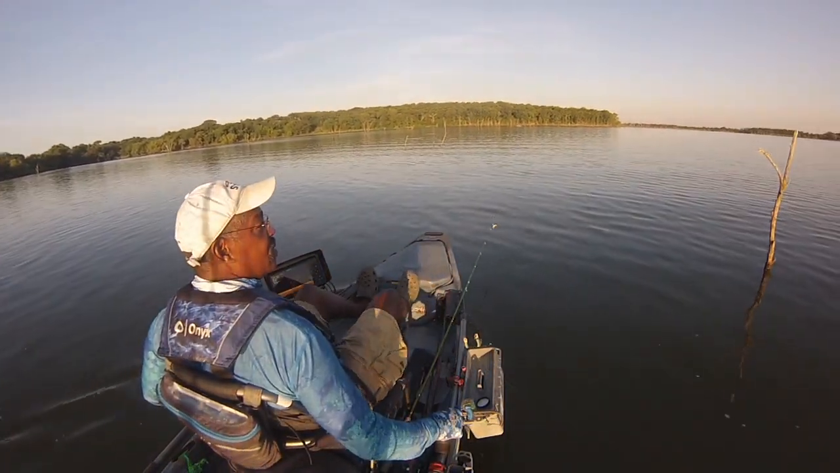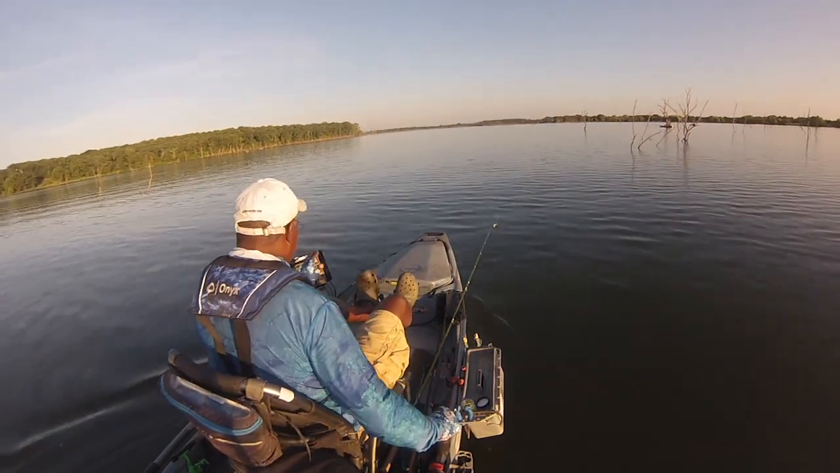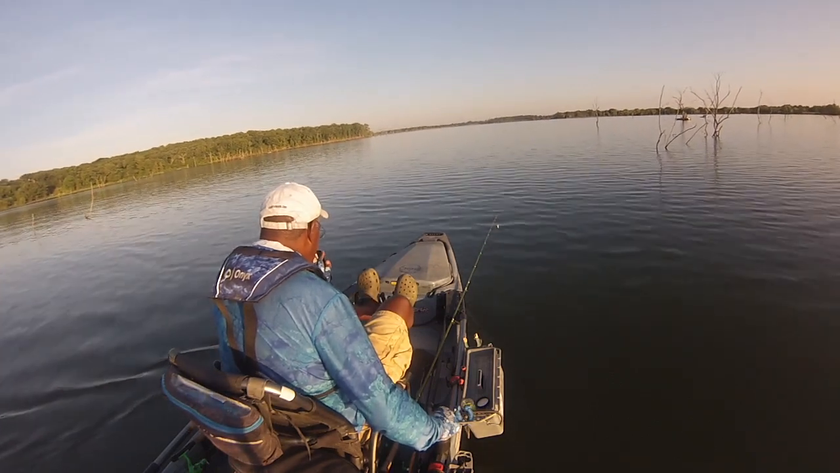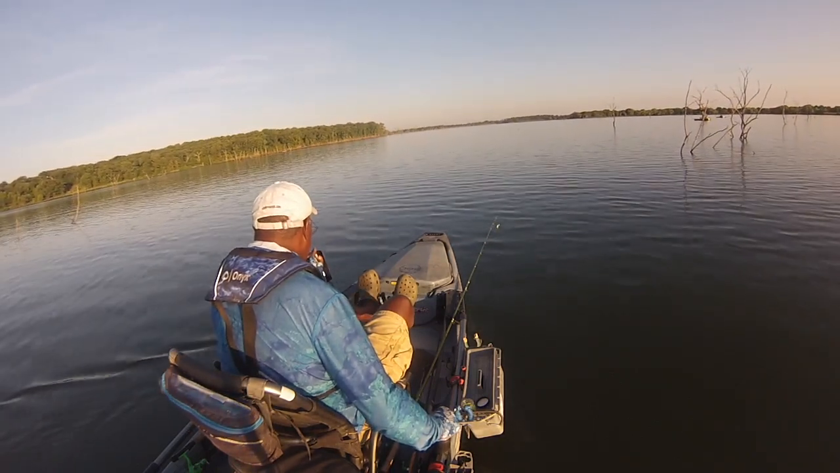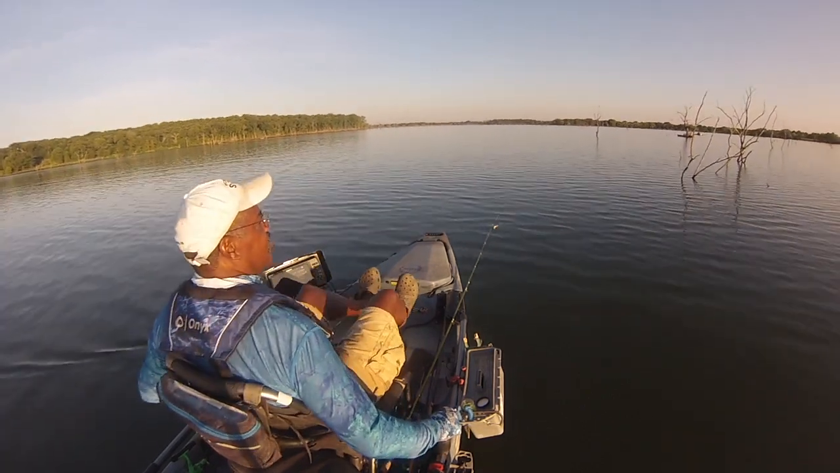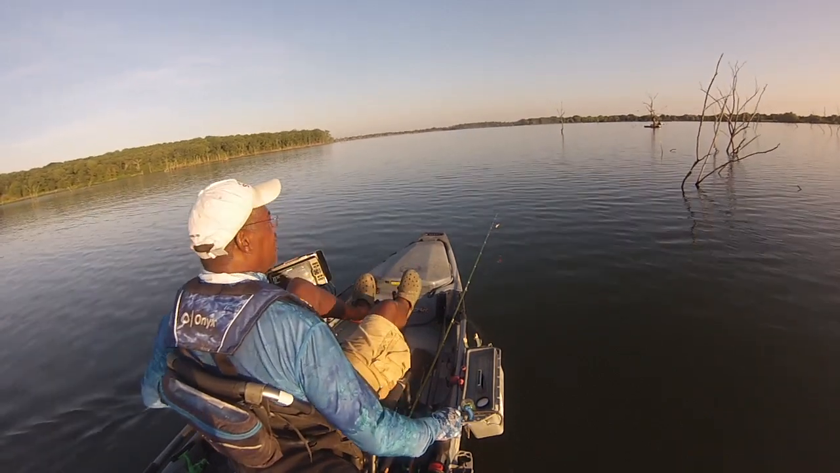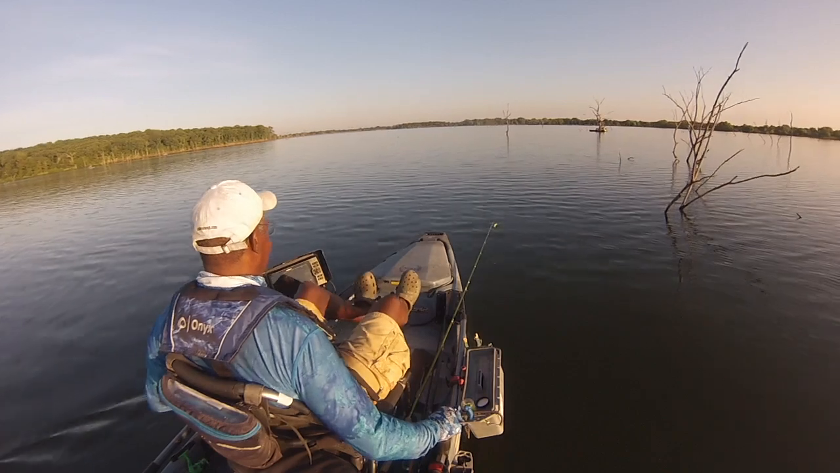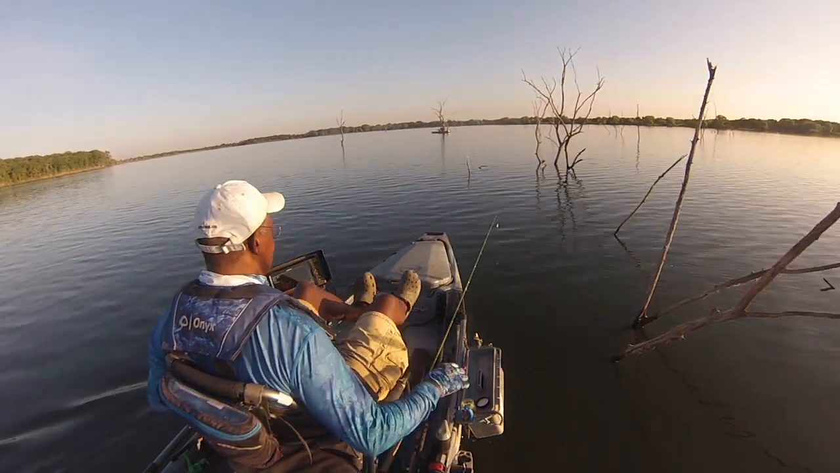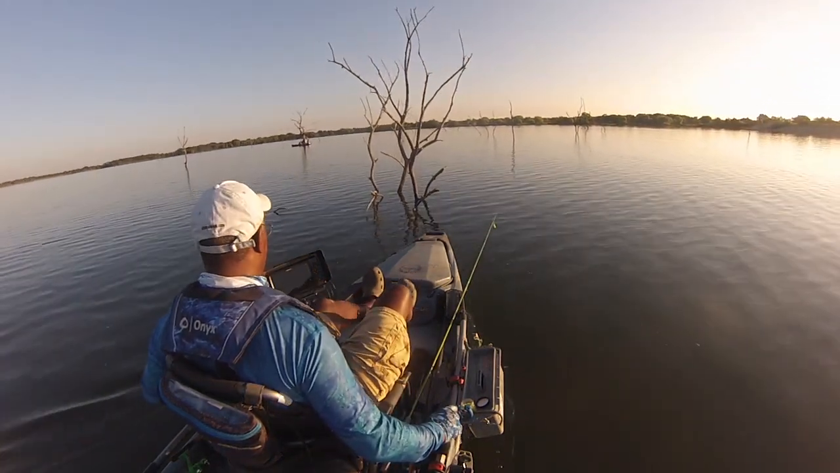Out on a new lake and going to try using my electronics to locate a school of crappie. So this is standing timber, so what I'm going to do is move around the standing timber, look for brush piles, look for fish, and then when I locate something, I'm just going to swing the kayak around and fish it. Drop a jig on them and see what happens. We'll see.